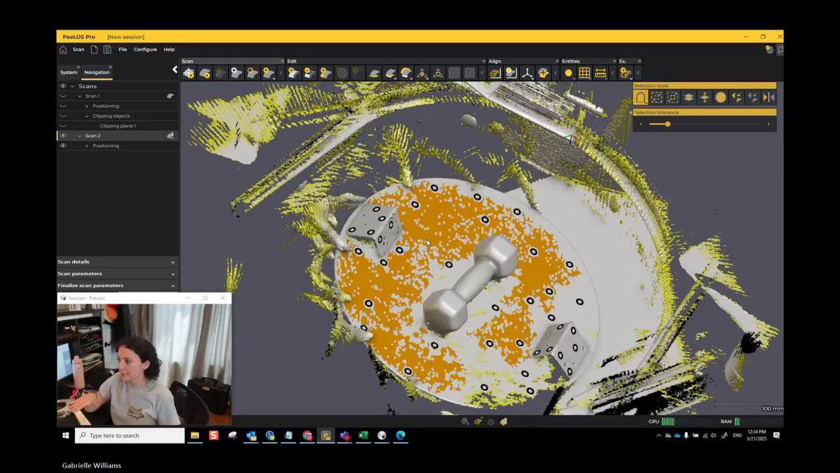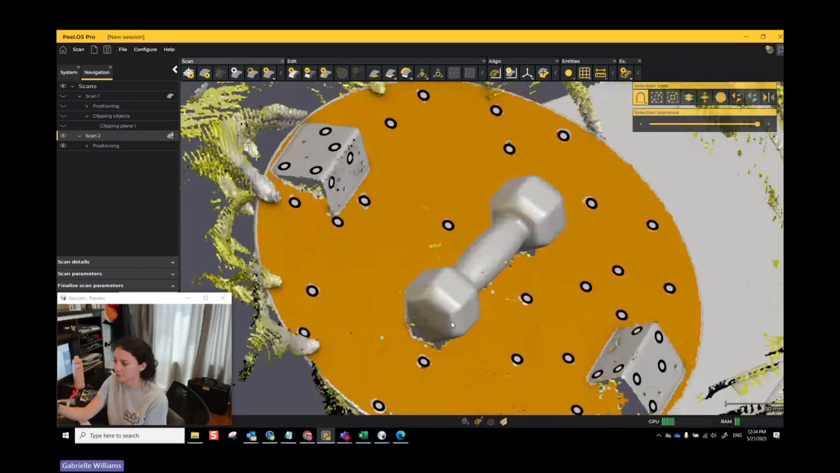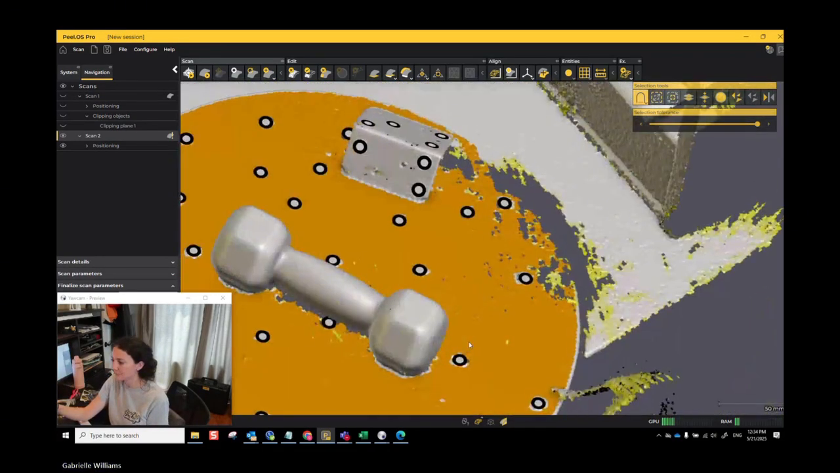If I want it to be more permissive with what it considers to be flat, I go over to this selection tolerance and I bring it all the way up, and it considers all of that flat. I didn't change my mesh, I'm just changing what it considers to be flat.